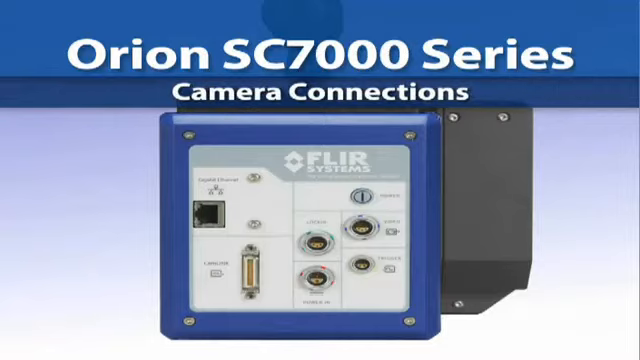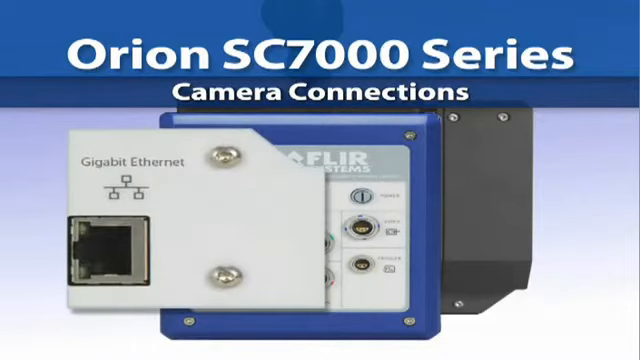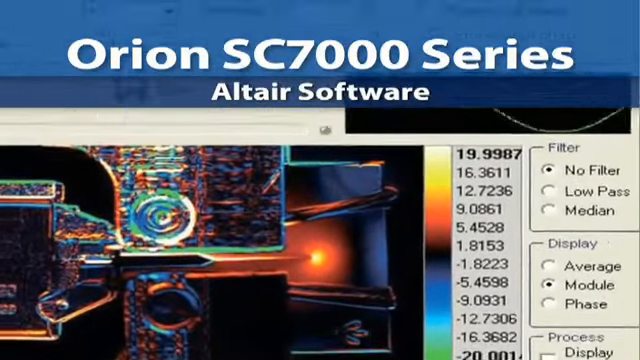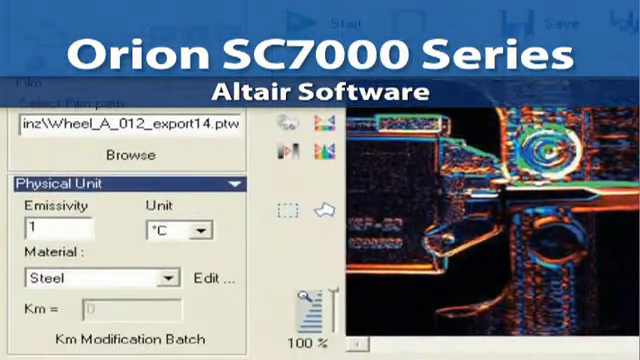The SC7000 series connects to a laptop computer through plug-and-play CamLink or Gig-E interfaces. The Altair software package provides analysis and image manipulation capabilities, and you can view and record up to 4 simultaneous data streams.